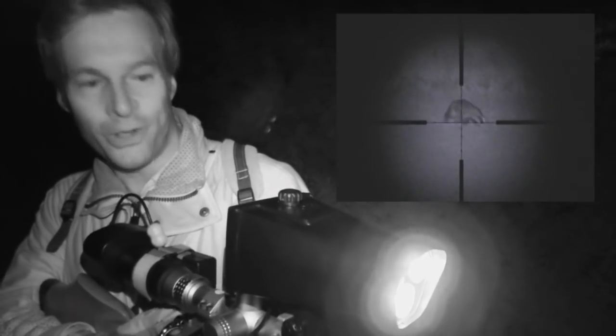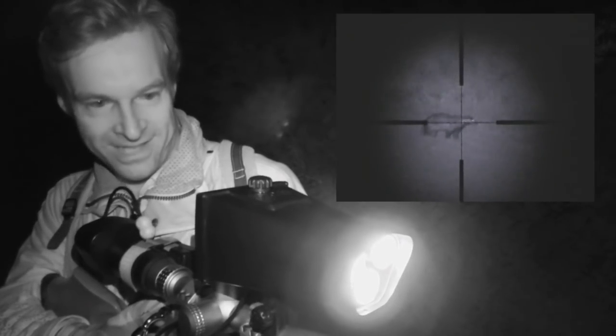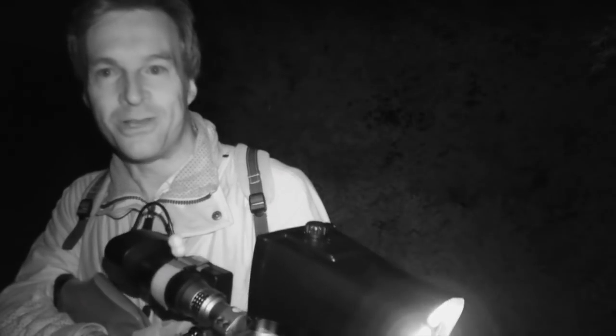I've just switched on for a shine around. As you can probably see, there's a badger out. And unlike the rabbits, it couldn't care less about us being here. Now, to be honest, it is absolutely crawling with badgers around here, to the point that some nights we're literally tripping over them. Let's see if we can find some rabbits.